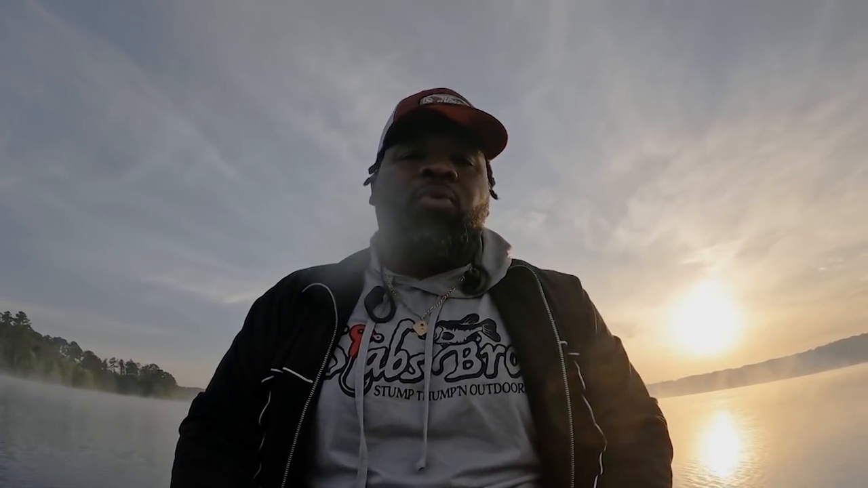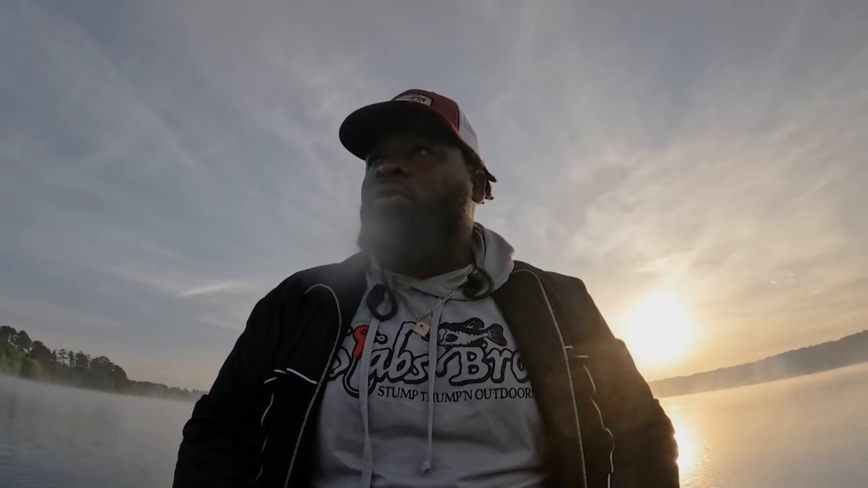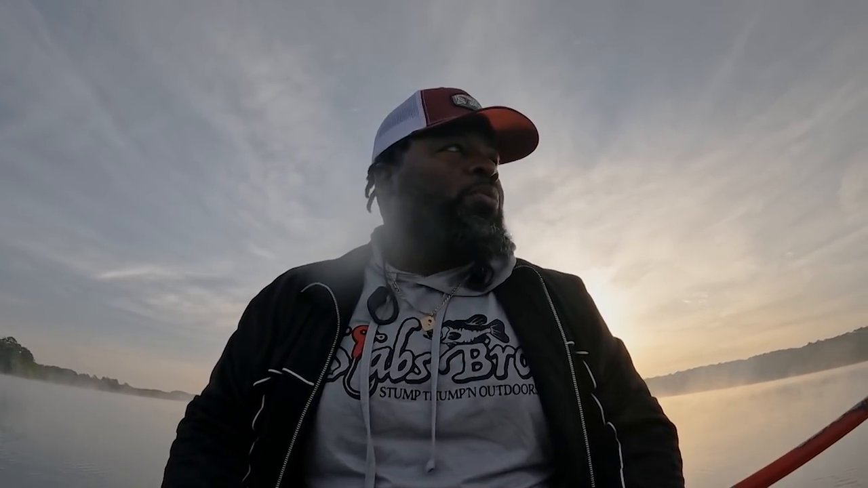The water temp is 72 degrees. The crappie are off the bank. They are in open waters. Fishing in willows this morning. Finding the willows out here, and I'm fishing it. So I'll be scanning out, getting on them. Hopefully we can catch some good fish this morning. The water temp is 72 degrees. It's about 50 degrees this morning, but it's gonna warm up. It's gonna warm up pretty fast. And man, y'all make sure y'all stay tuned.